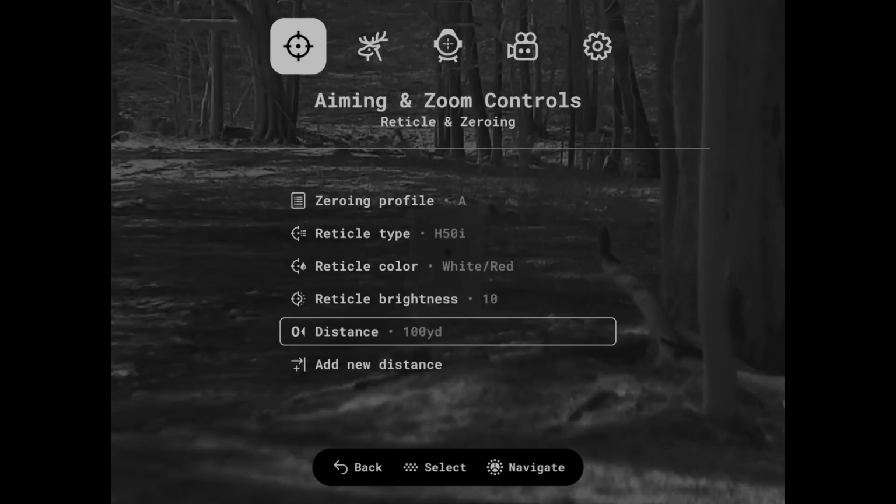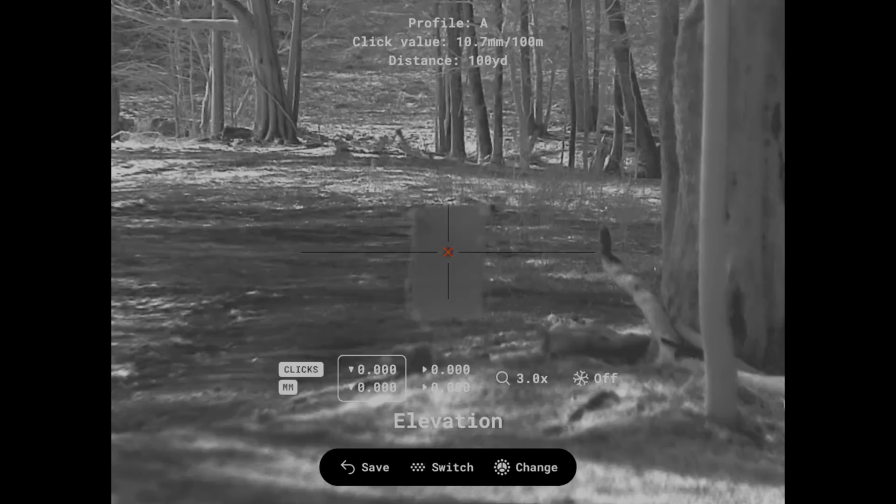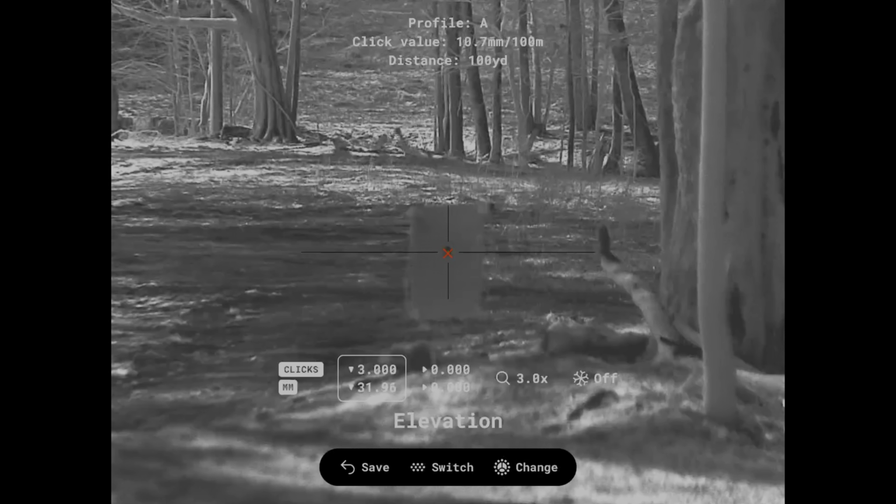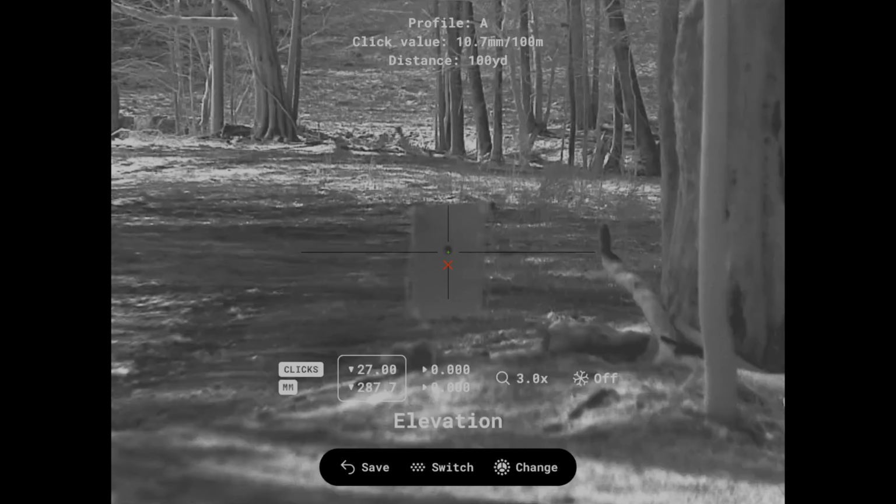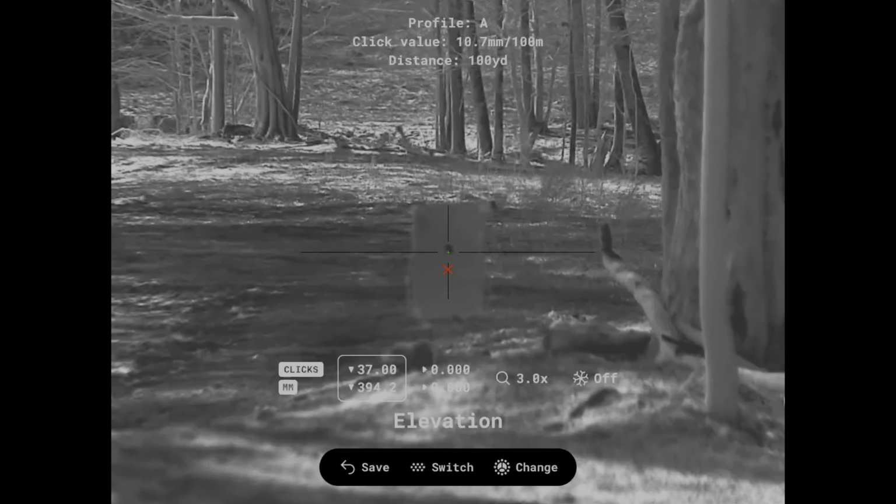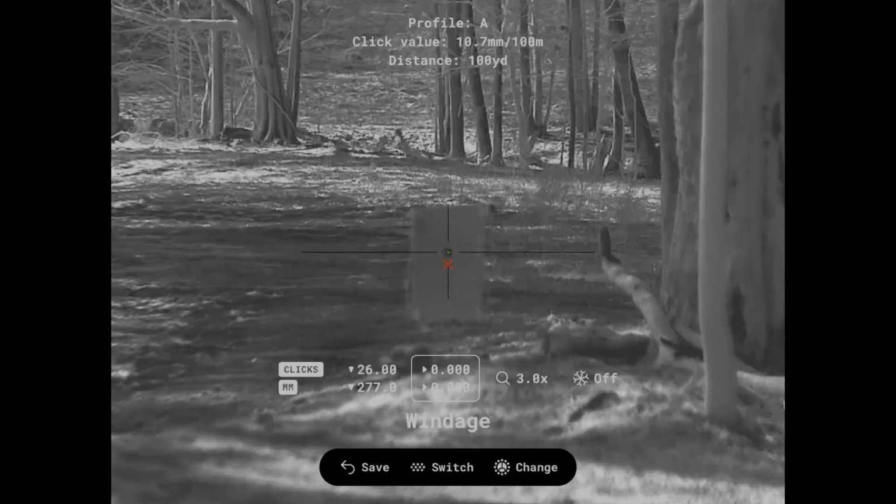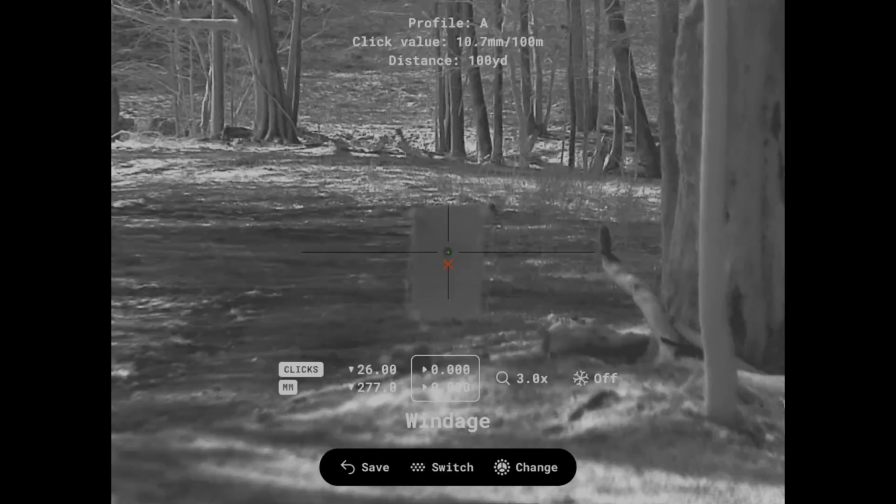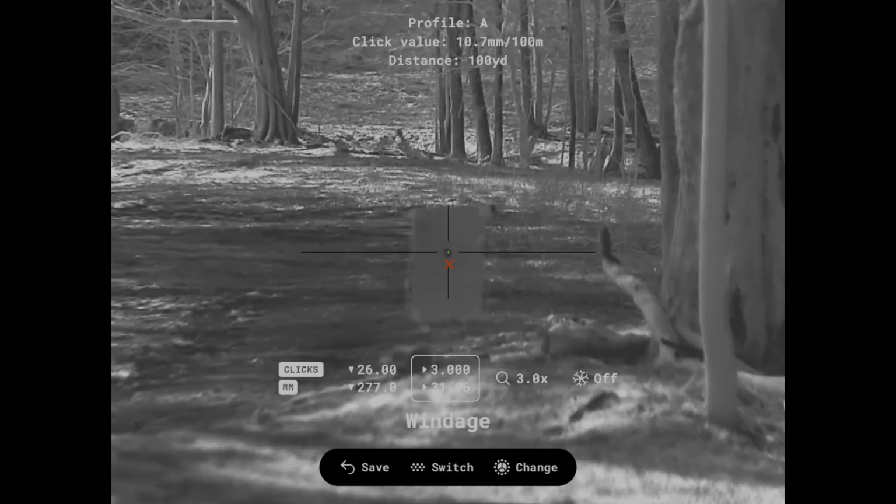to the distance, 100 yards. 0. Hold the center here. I'm going to go down. It was right in here. Alright, we're going to go to the right just a little bit. Right in there.